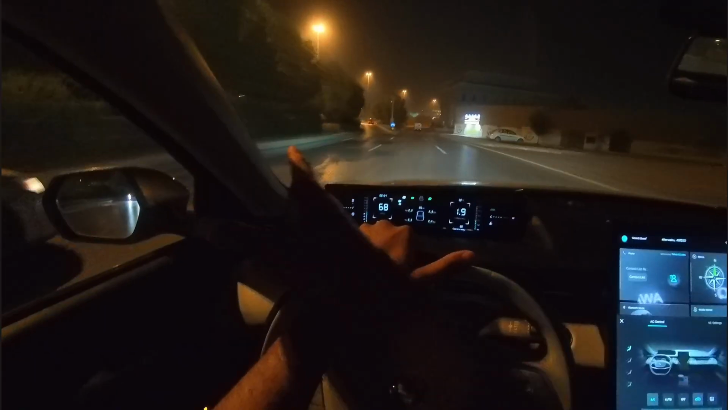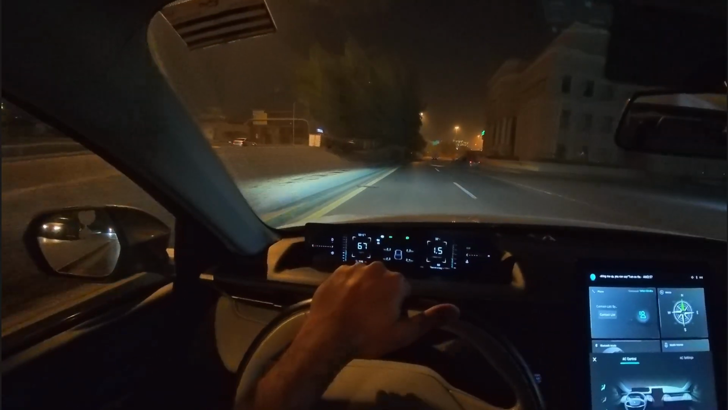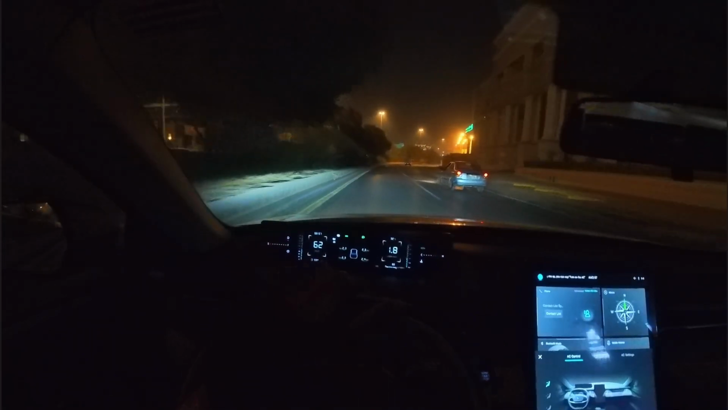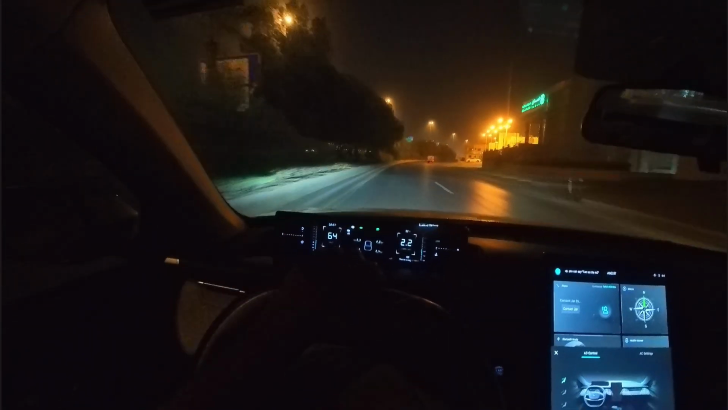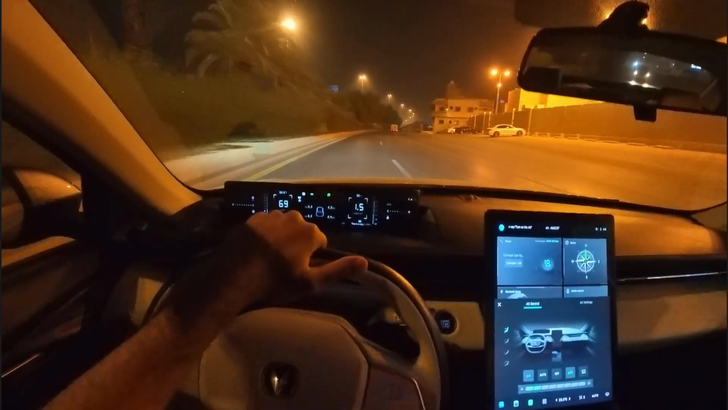Now we are not gonna take the ramp, because we are gonna stay here, and we are gonna go from the Prince Turki Road.